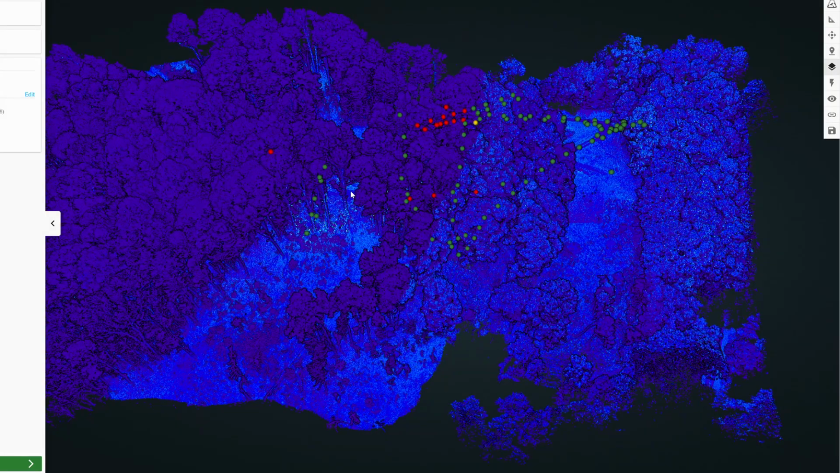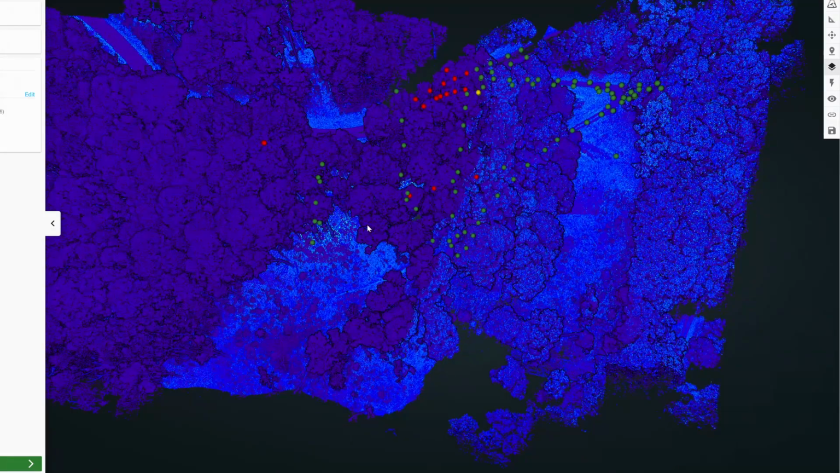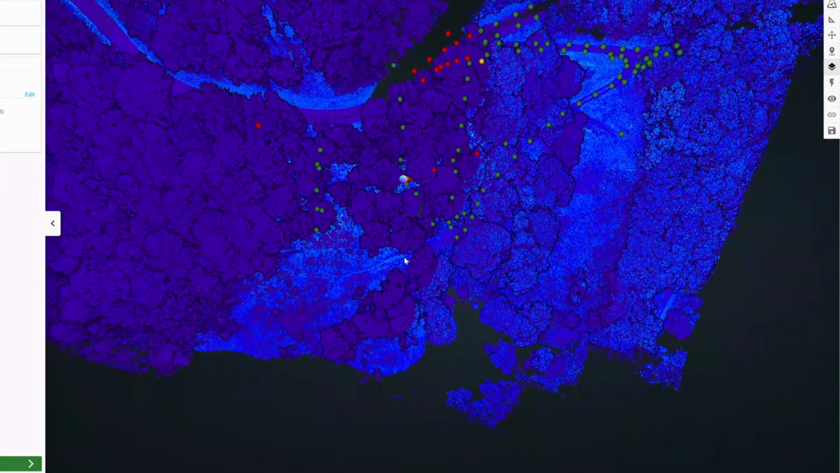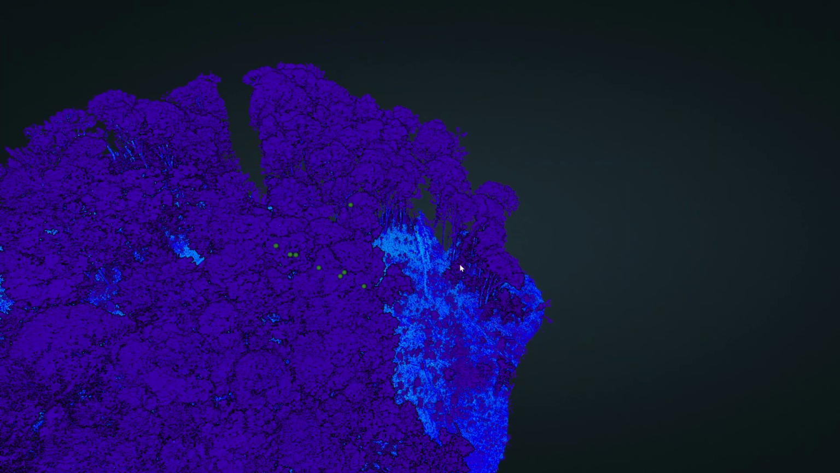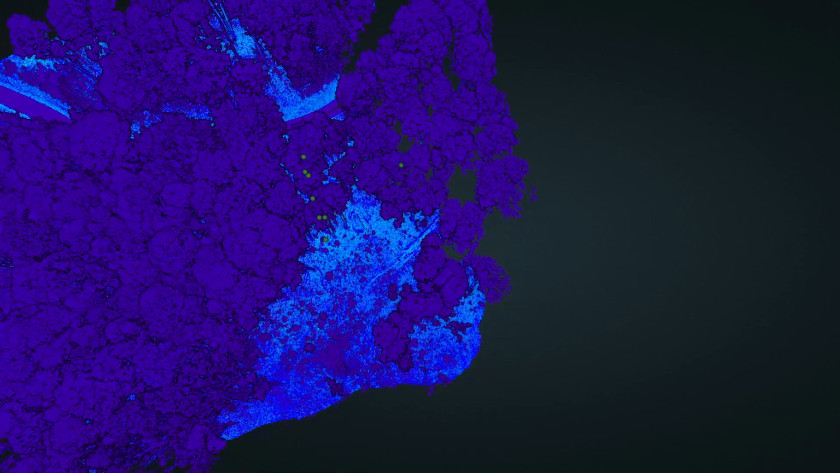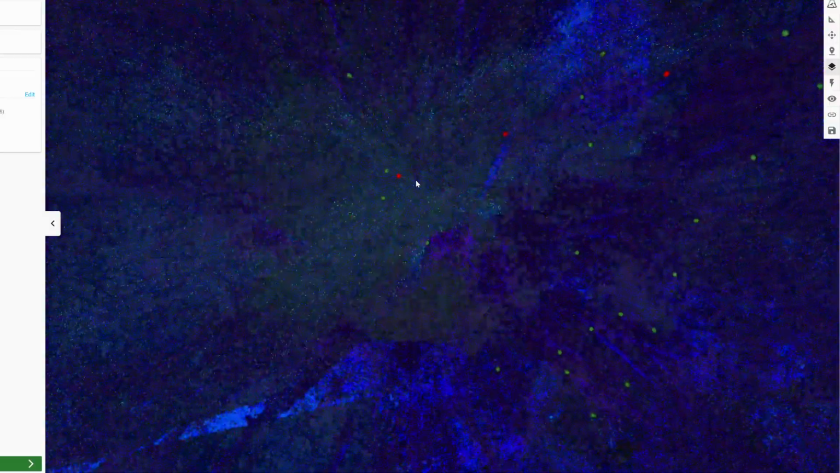So yeah, basically when we have gaps in the data, it's really good to use the ground LiDAR to go in and fill in those gaps. So the gap that you saw here on the first flight, this guy right here, is filled in right here.